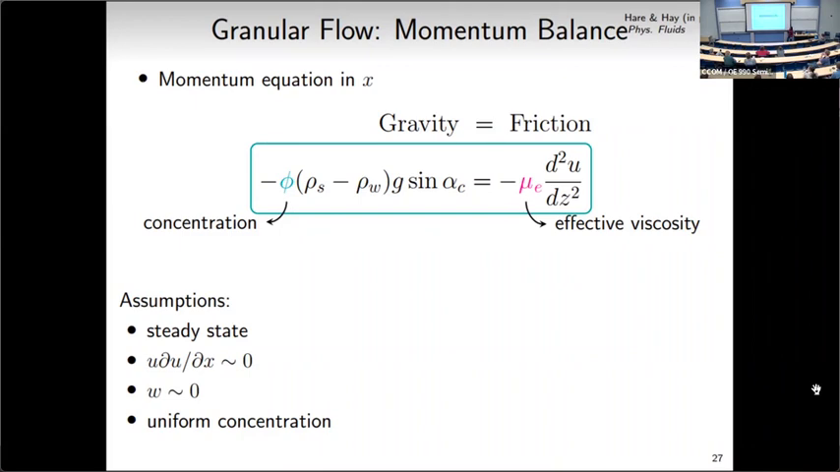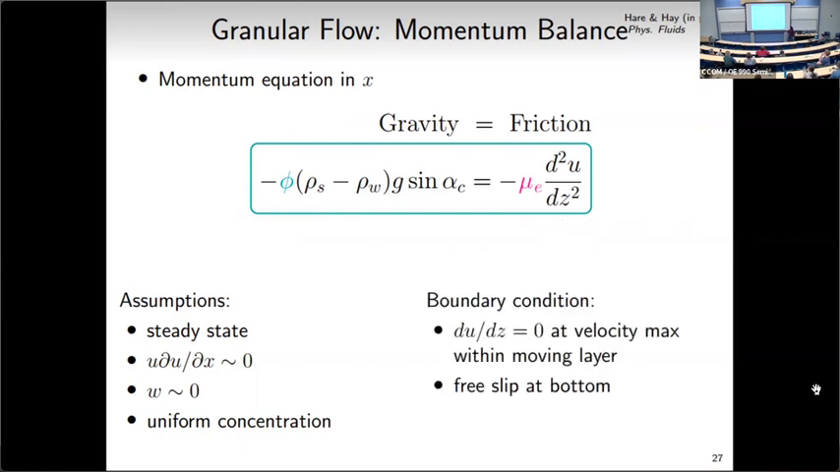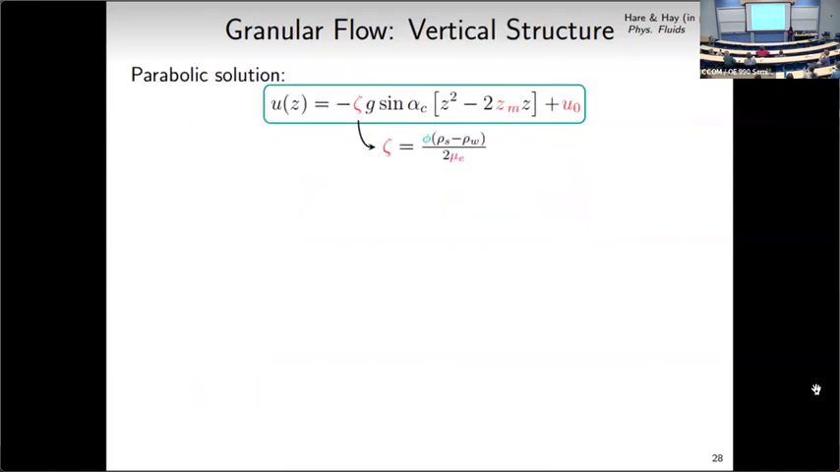The friction term depends on the effective viscosity of the moving layer and then the shear, the velocity profile. If we use the boundary condition that there's a velocity maximum within the moving layer, so that the shear is zero there, and we just have a free slip at the bottom, the solution to that equation is a parabolic solution.